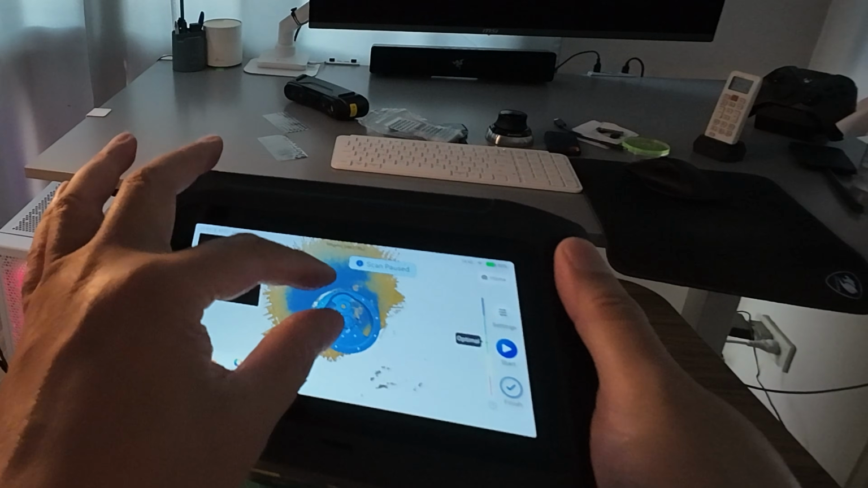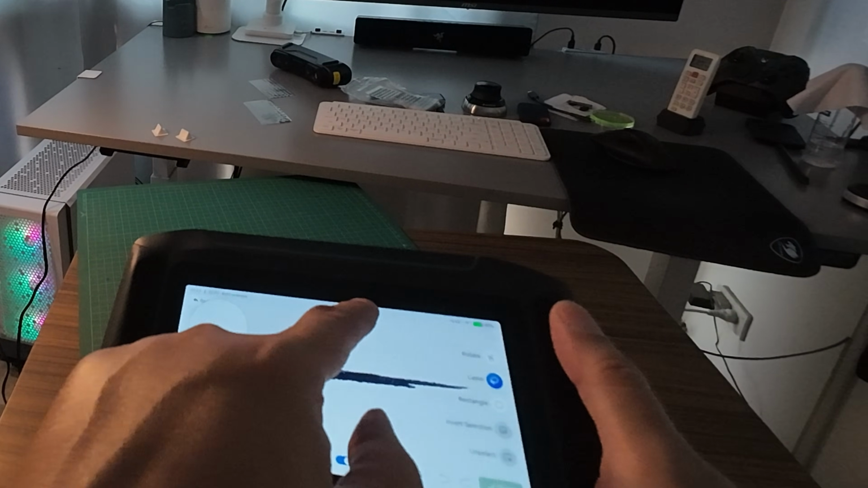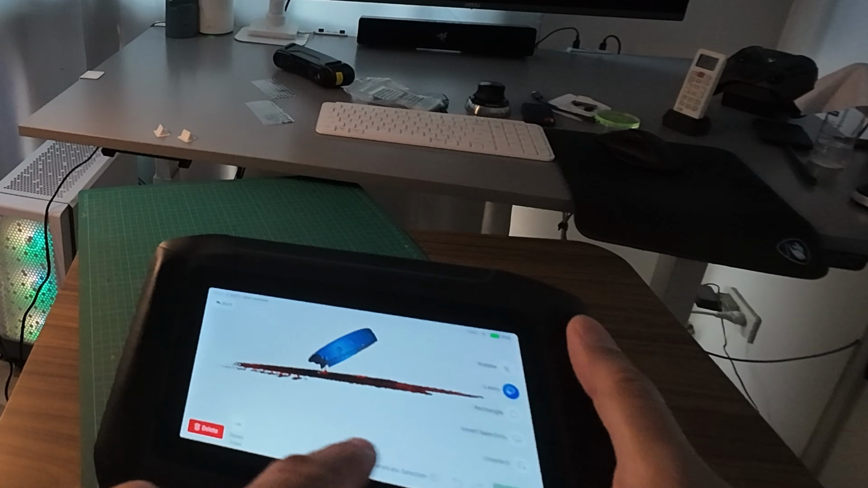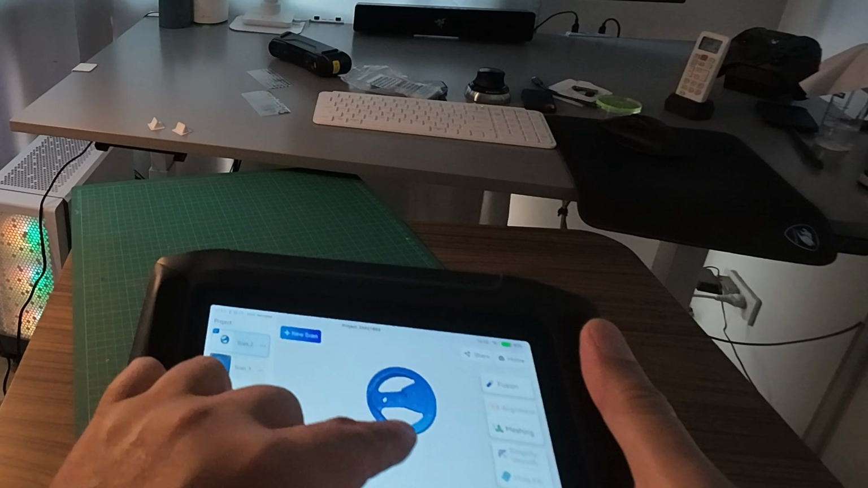Okay, next I will finish the scan. And then I will use the lasso tools to remove the table so that the table won't block the view when I reposition the scan object. Okay, now all the table is removed.